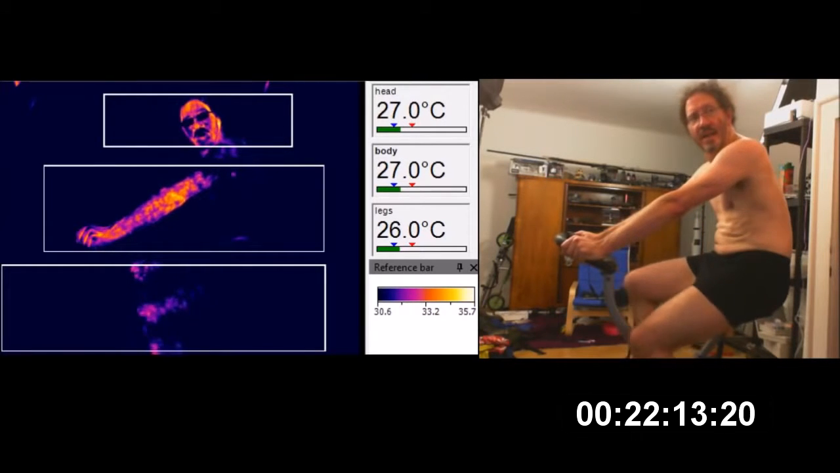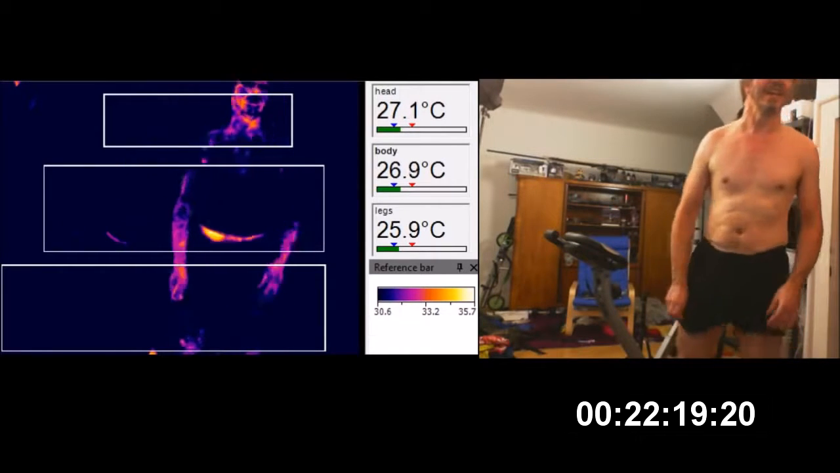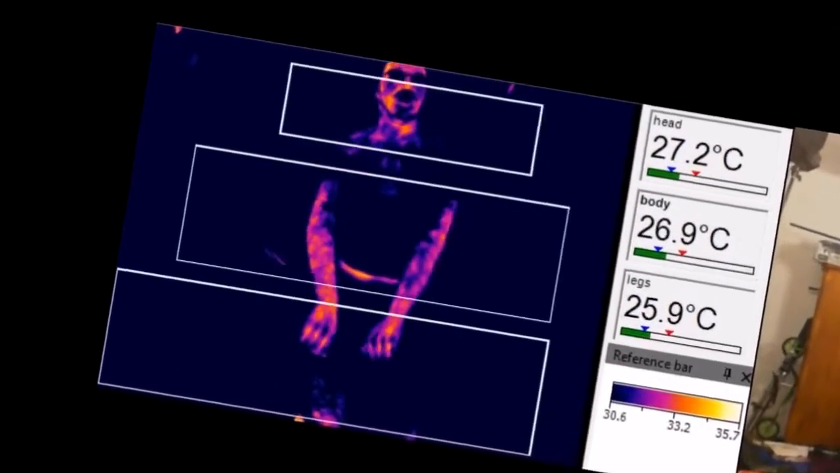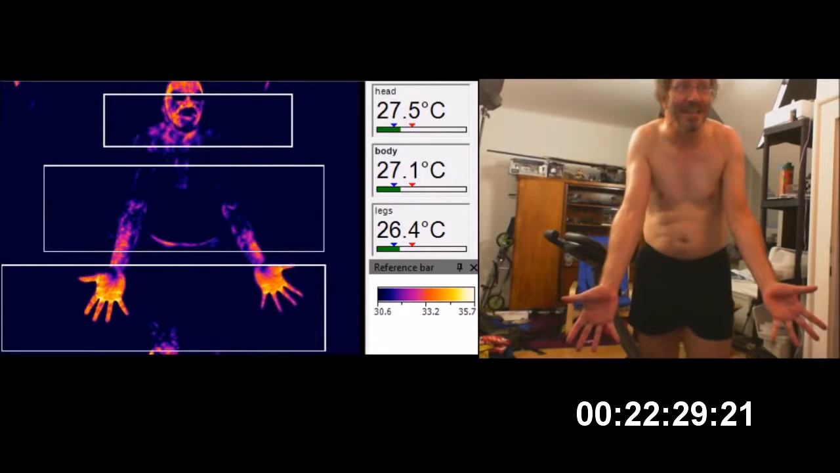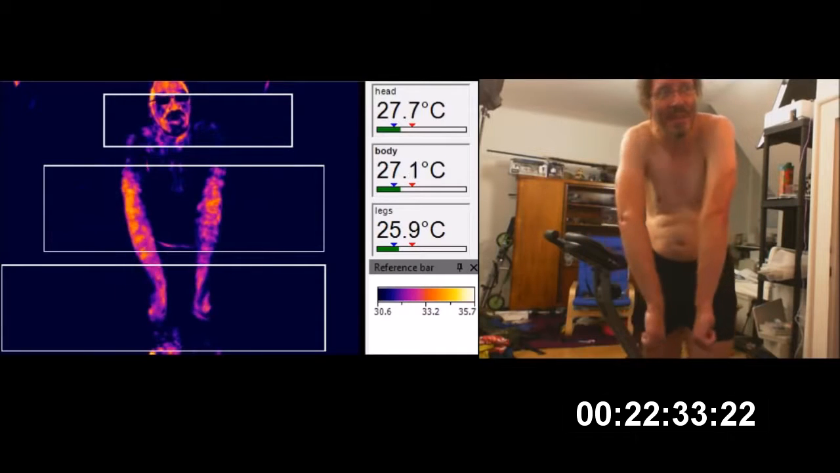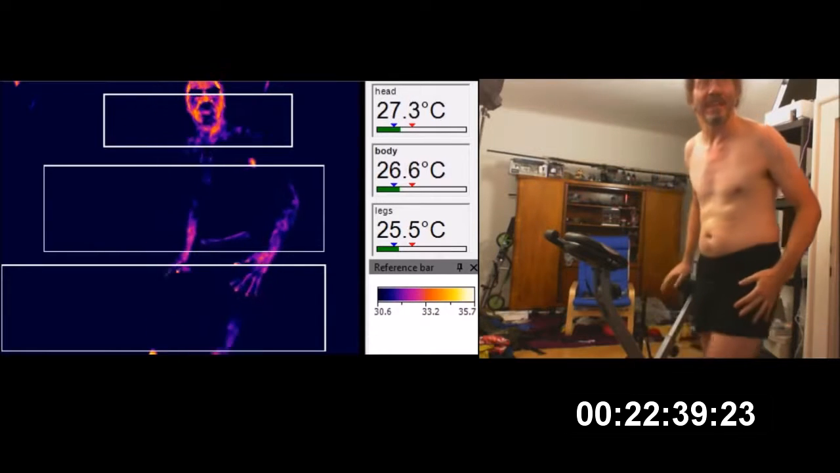22 minutes. Whew. Okay. A little over 22 minutes. See, there's a bit of insulation. Man, but this is the amazing thing. Just how much heat is dumped through the arms. I mean, the hands is easy, they're holding on to something, but the arms are the bit that's incredible. I just never expected that the arms would be the principal radiators of heat.